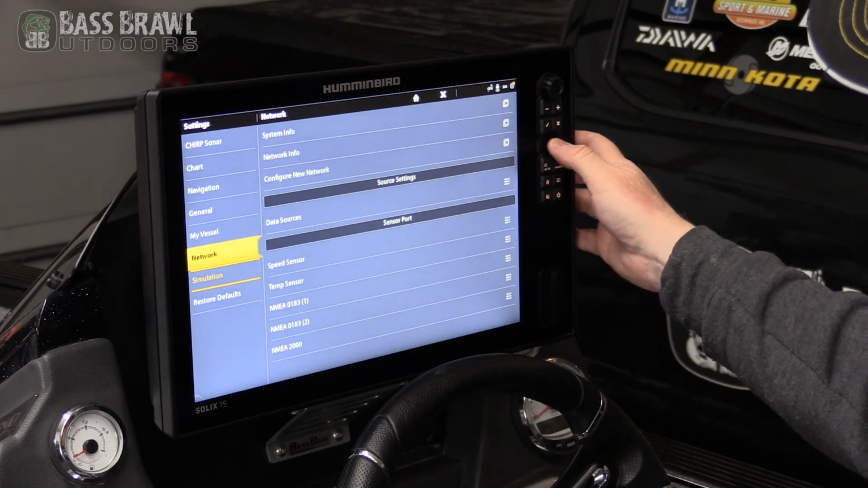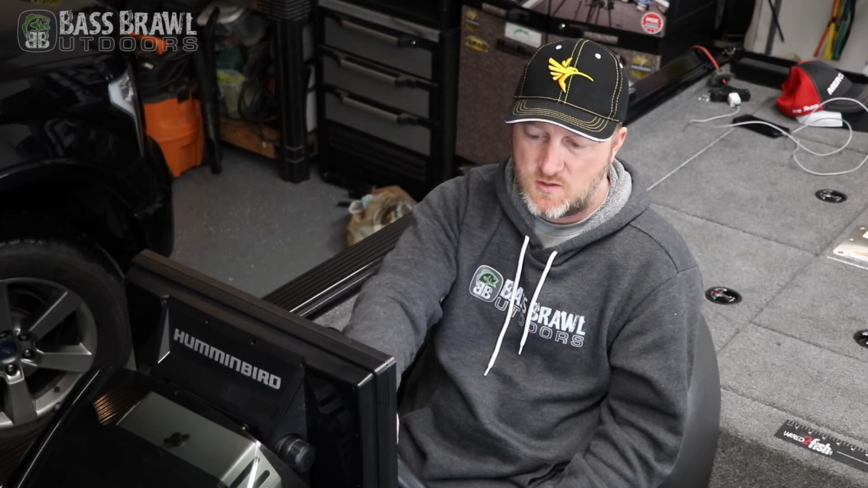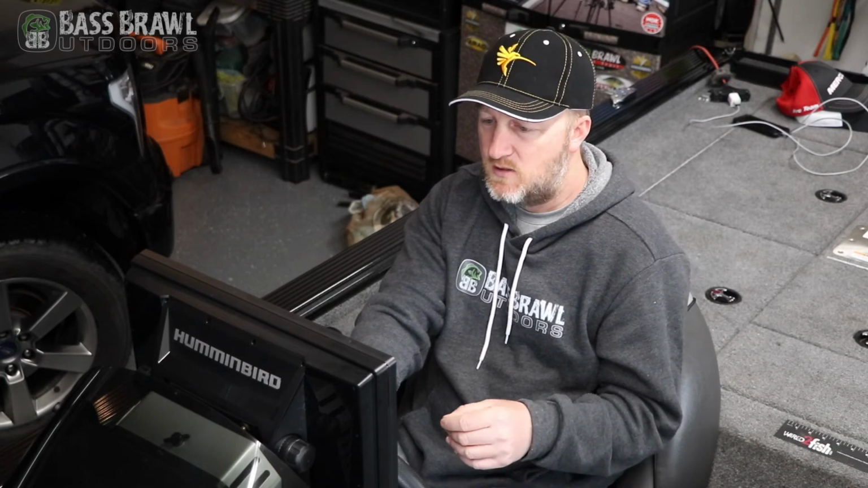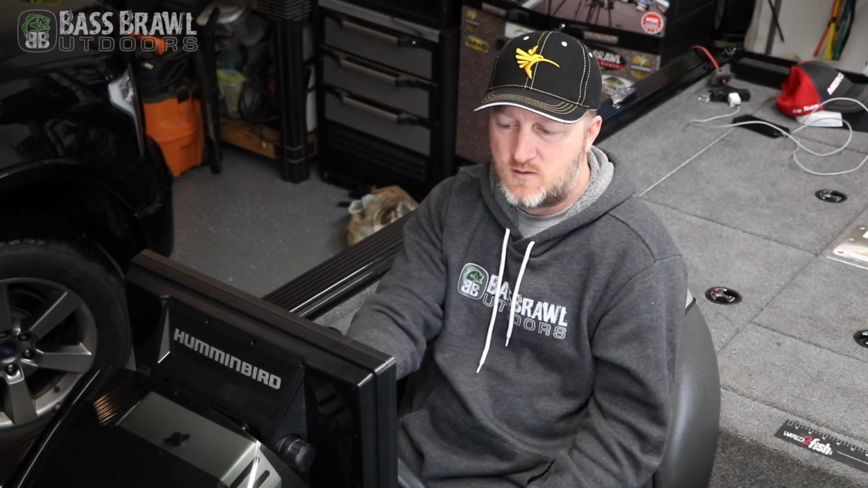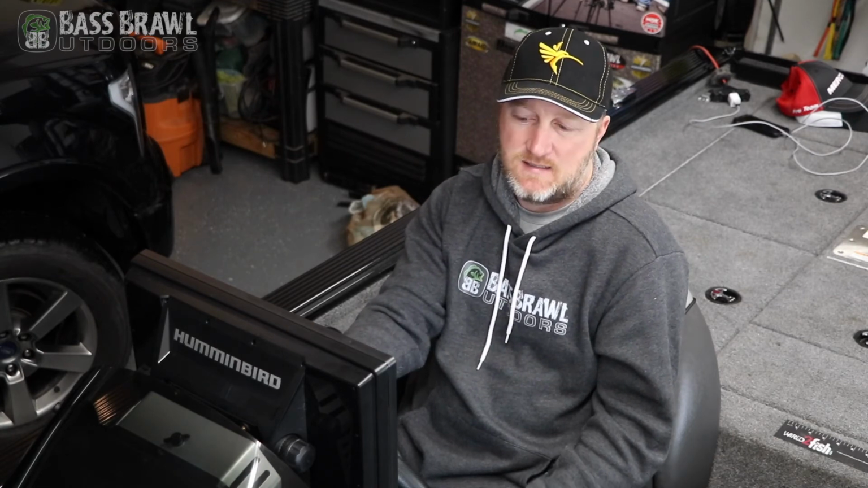The next one down is your simulation. I'm not going to turn that back on, but if you want to do your simulation, you can do that. And then there's a restore default. So if you really mess up your settings, there's different options here. And you don't have to restore the entire unit. You can just do your sonar settings, chirp settings, chart settings, radar settings, your navigation data, and target settings.